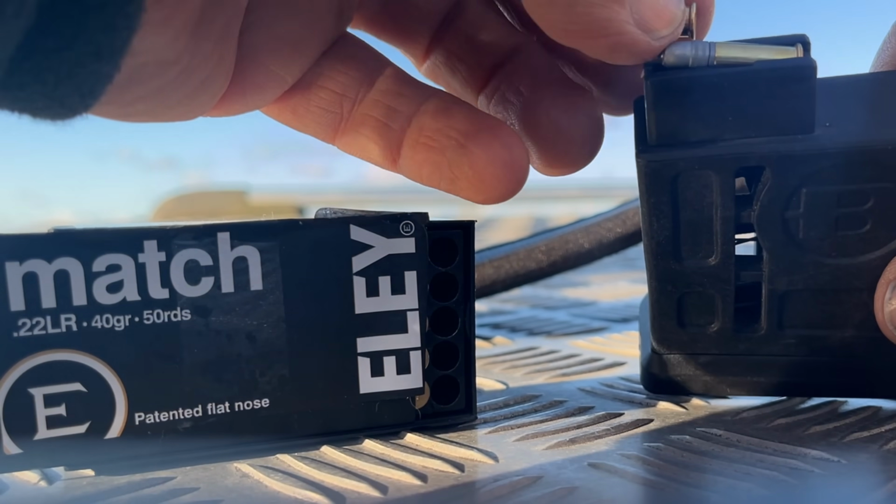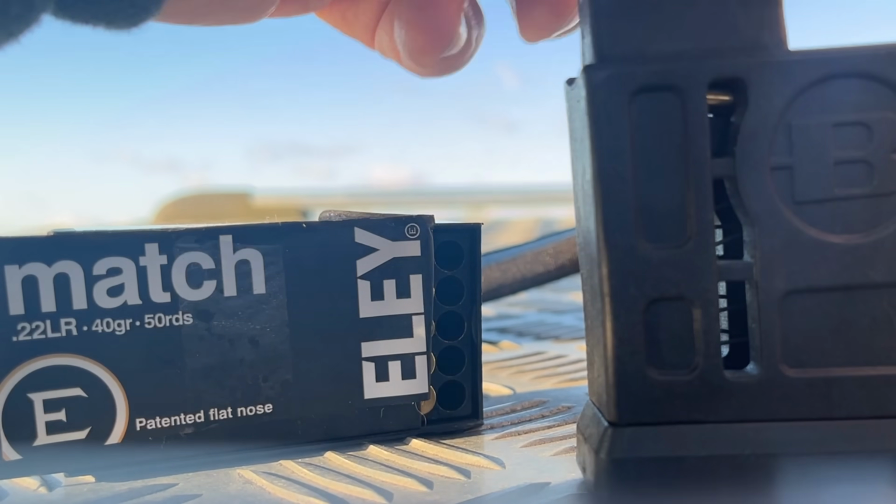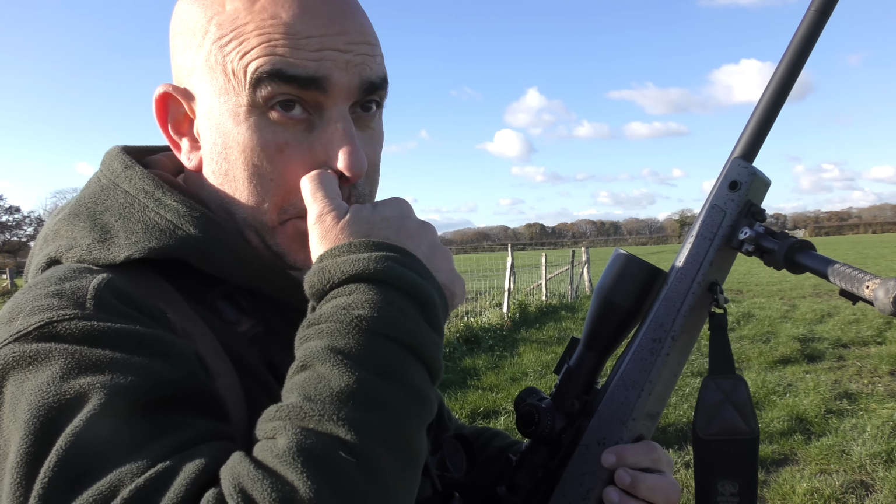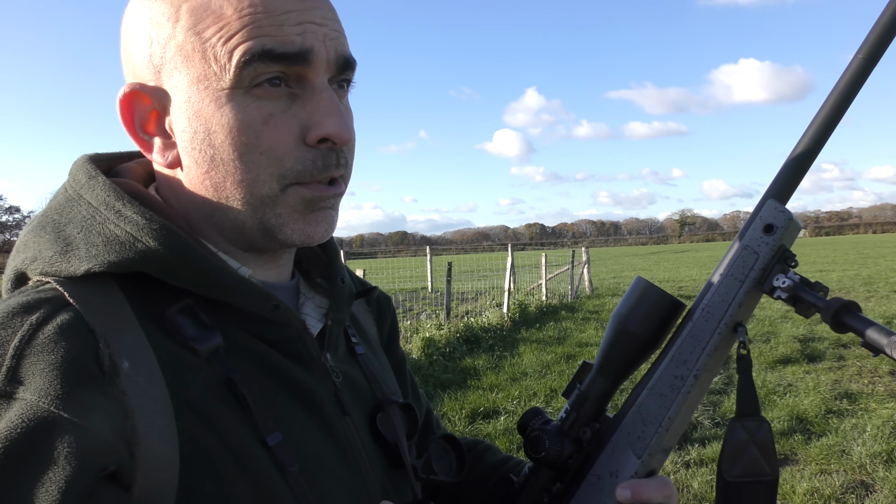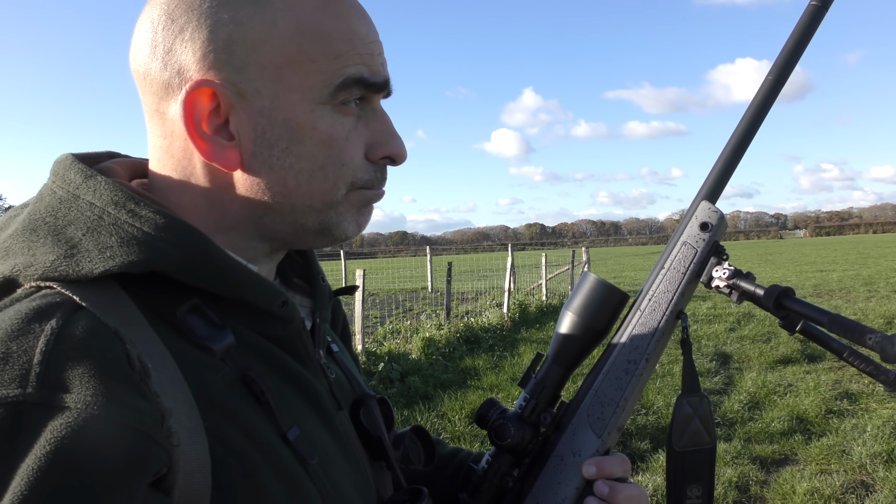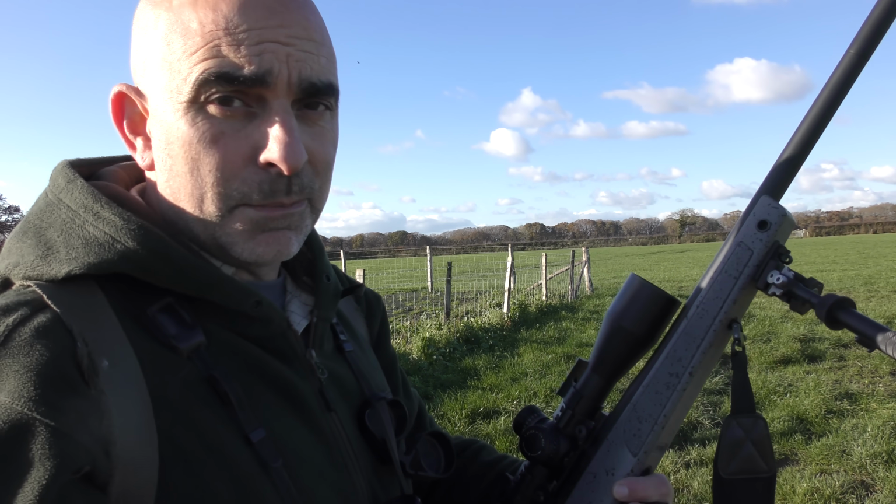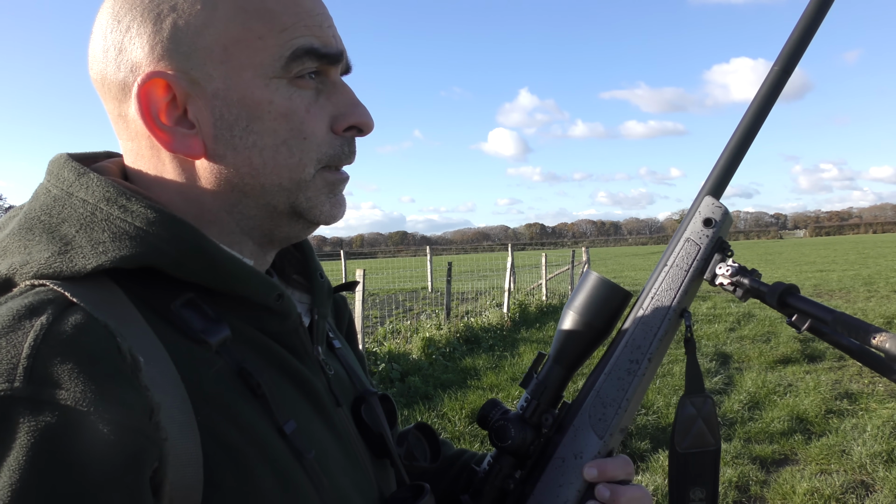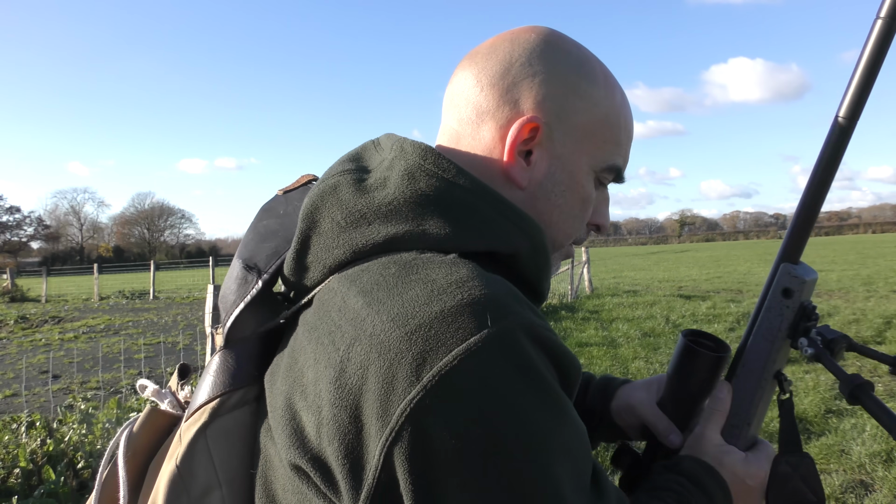I'm using the Eley Match ammunition today, which is a high velocity. Well, it's just over the threshold of being subsonic, so it's just into the supersonic range. So it does go with a little bit more of a pop than the subsonic stuff, but nonetheless. Anyway, let's have a go. See if we can get a shot on there.